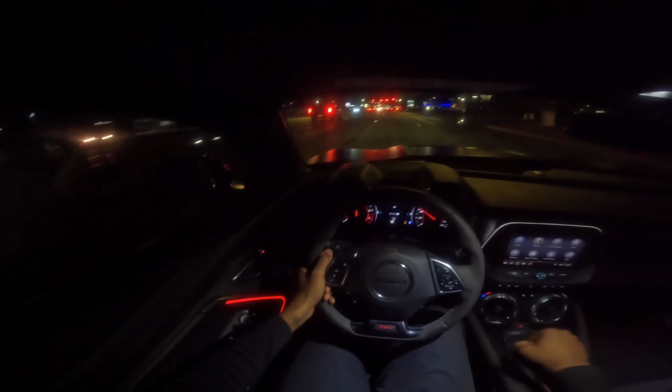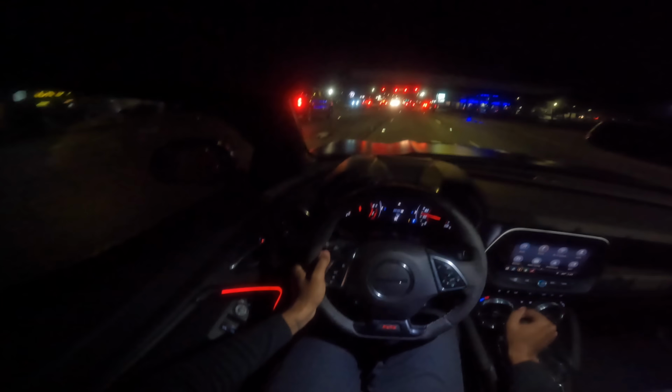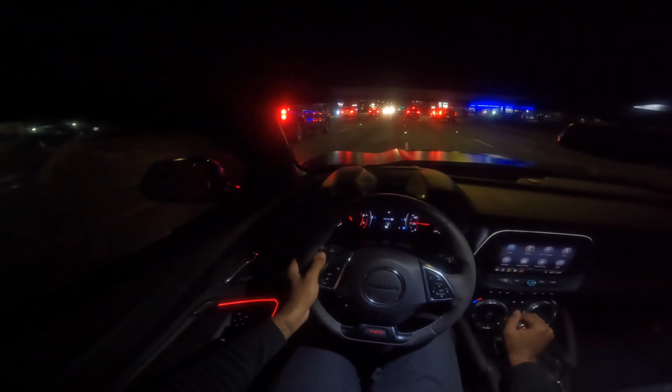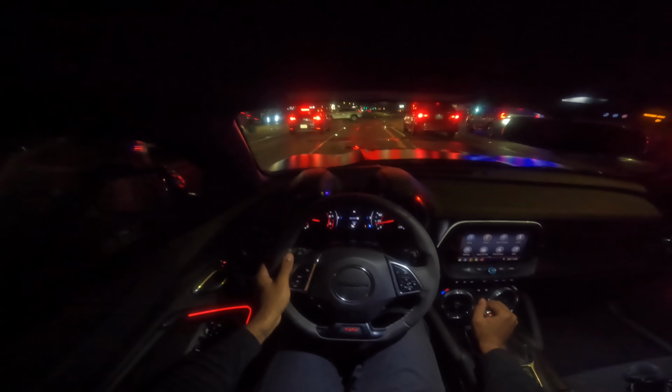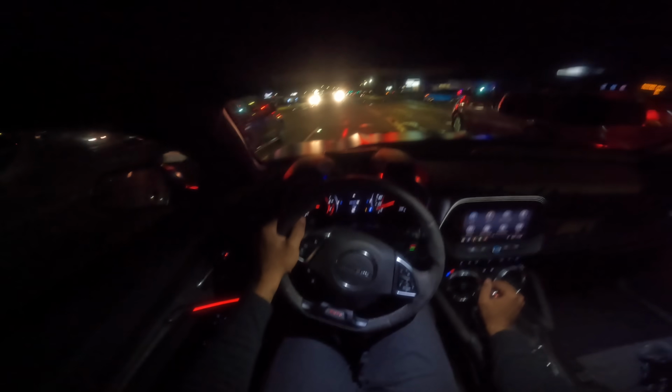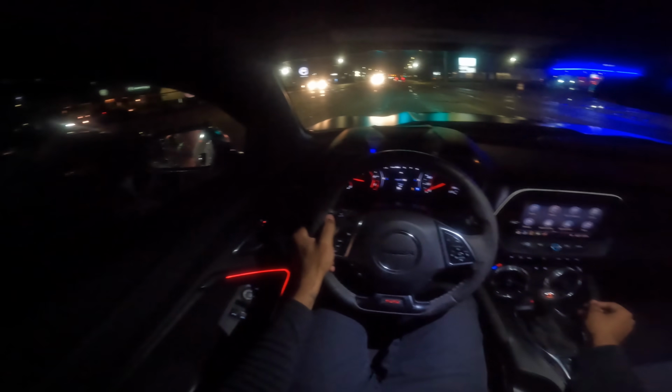This junk gets sideways in the rain quick. You really gotta watch it. Make sure bro not coming over here. You really gotta watch it when you in the rain in one of these cars, because they'll get sideways quick, especially a rear-wheel drive car that has a good amount of power.